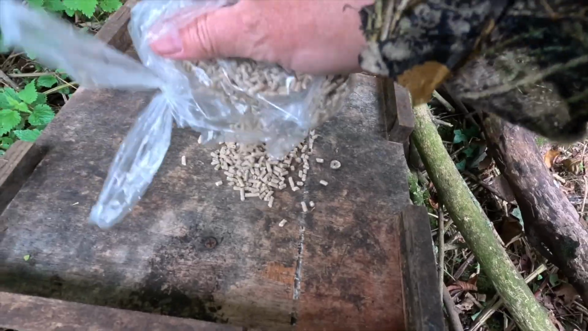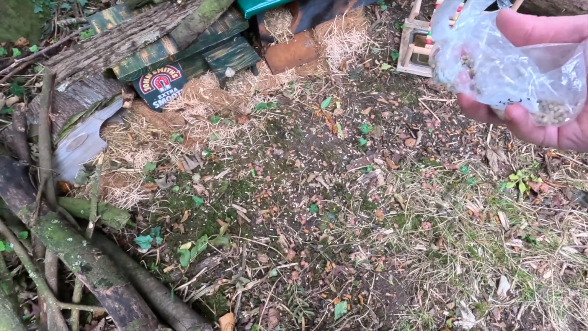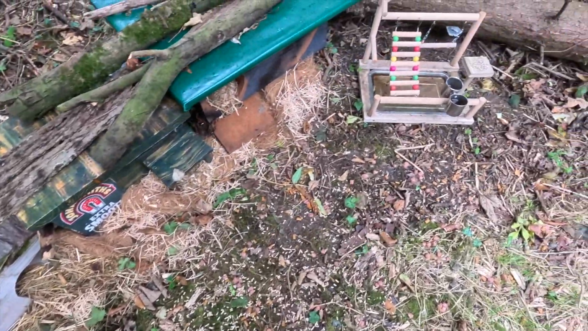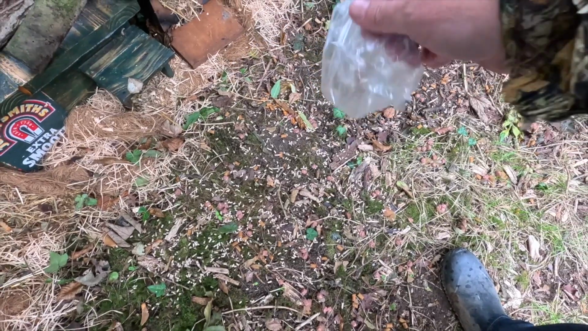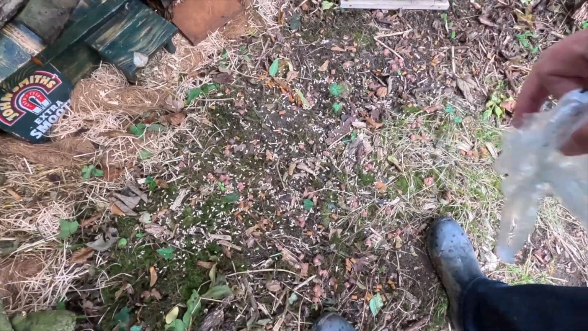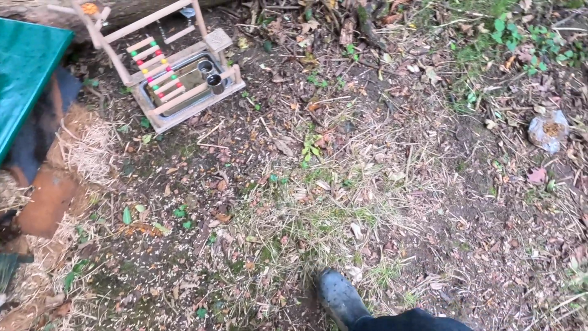Is that worth putting any there? Why not? We'll incorporate that into the proper Wildville in a minute. So I'm going to throw all this down because I want activity tonight. I don't care what the animals are. I'm putting cameras out with full batteries. We just want loads of images of animals having fun.